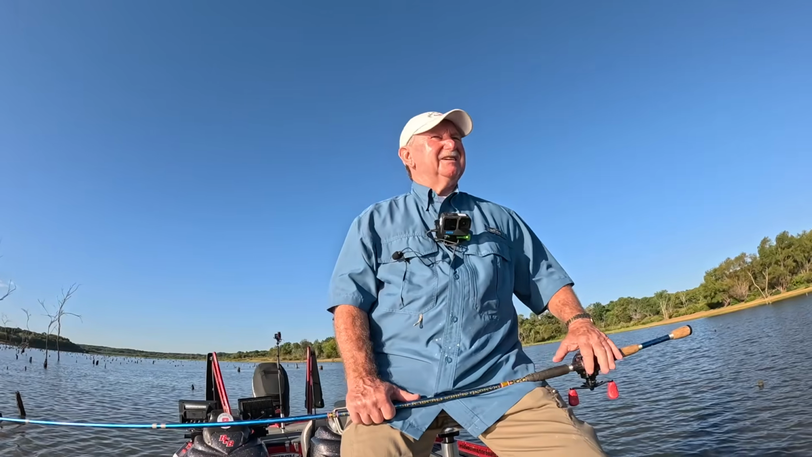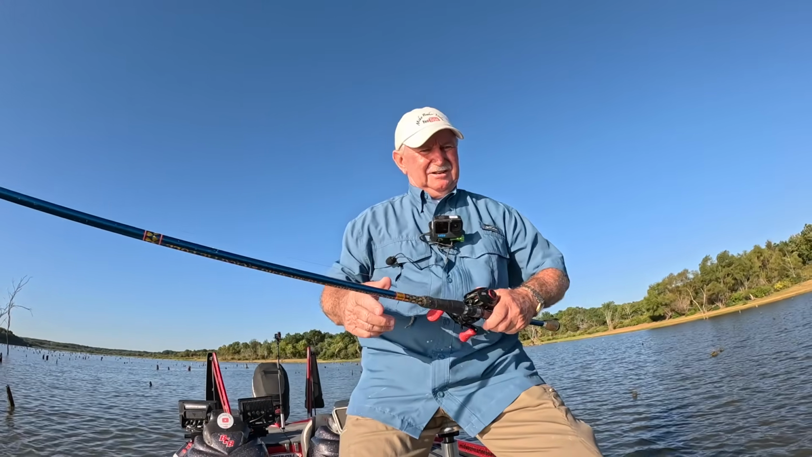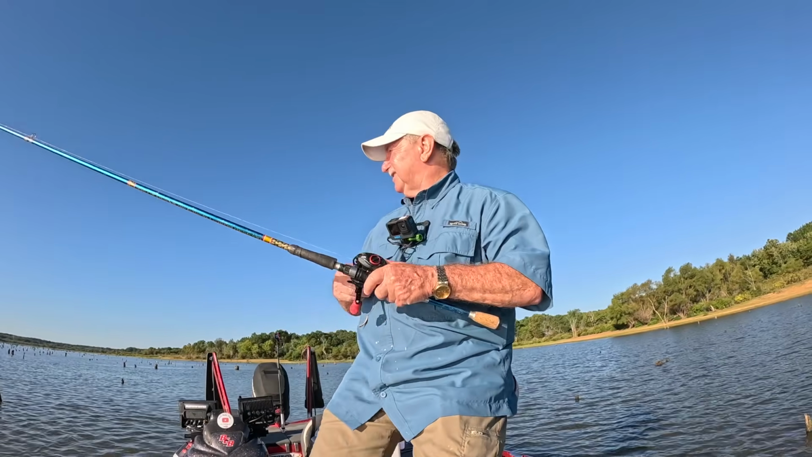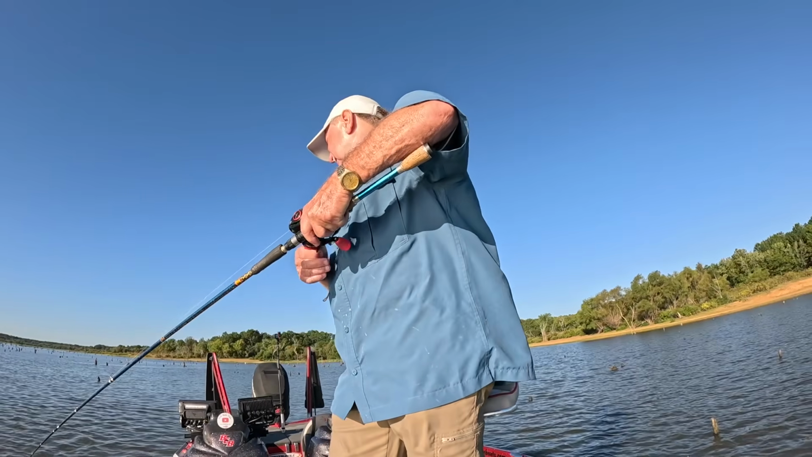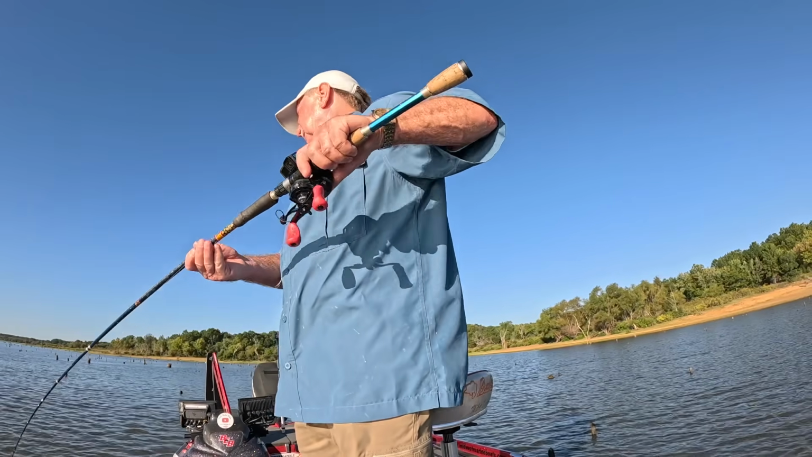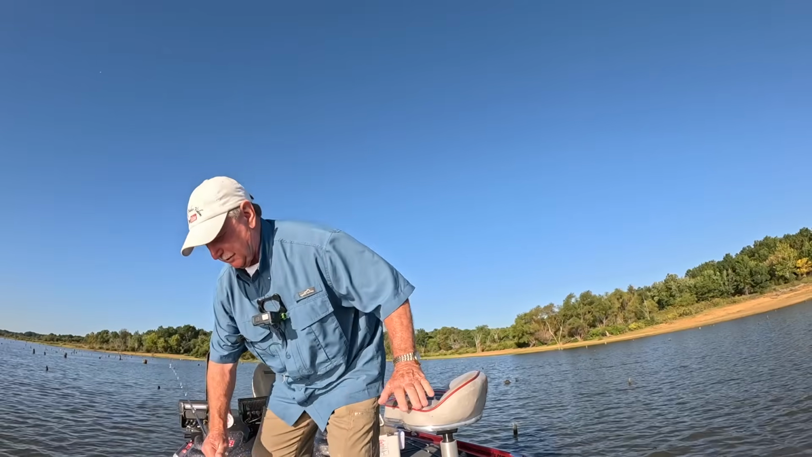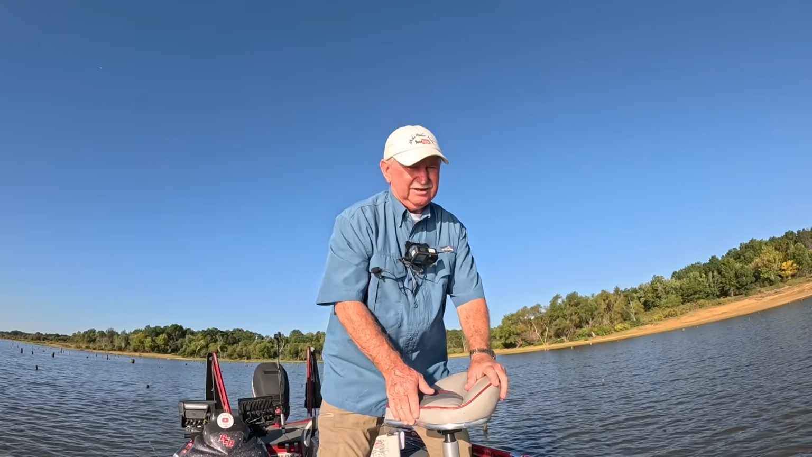All right, let's just go right over here a ways. It's a little deeper water, a couple feet. Saw some fish in there yesterday. Maybe we can position ourselves to keep that sun out of the camera. I'll have to kind of go with the wind, but the wind's not blowing that hard right now.